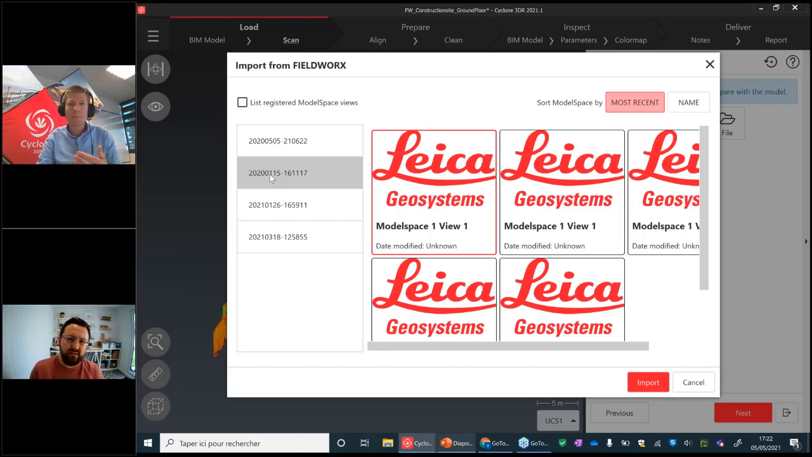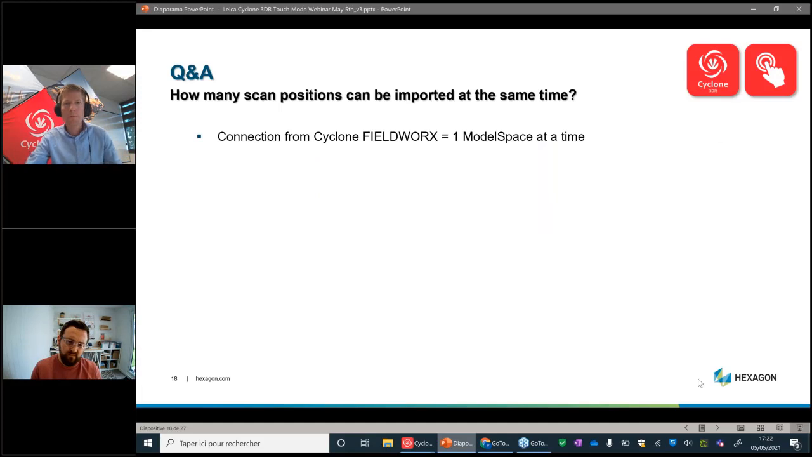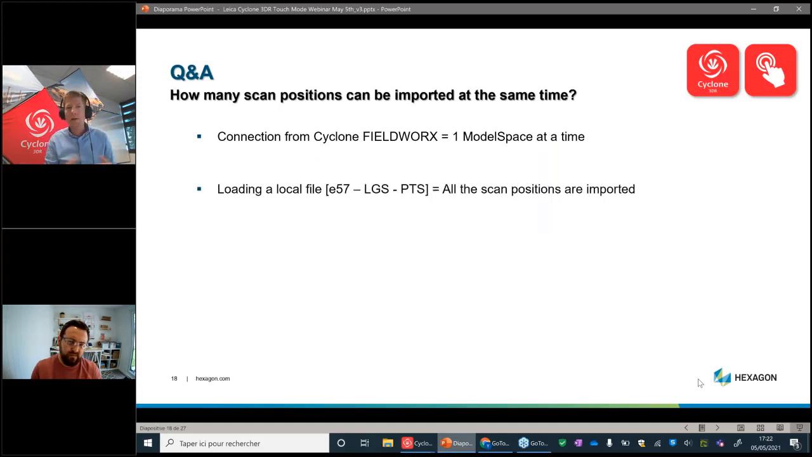Okay, so you can see that loading from Cyclone Fieldworks means one model space for each project. And if you load a local file, so E57, FGS, PTS, I'm not an expert on the limitations of those formats, but all the scan positions of each file will be imported.